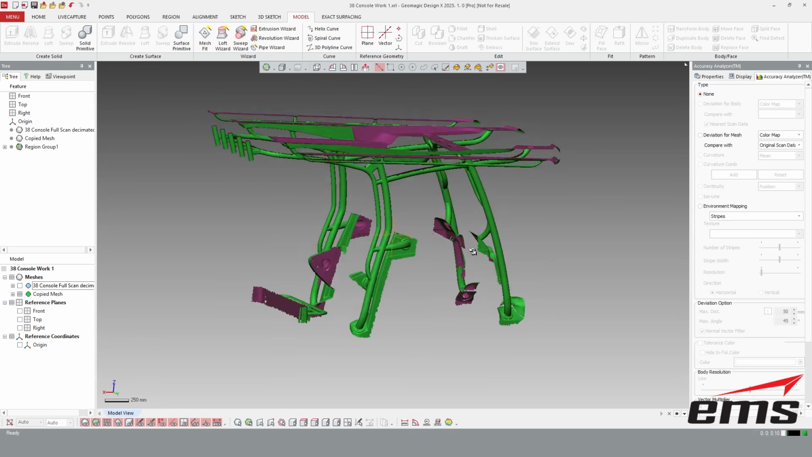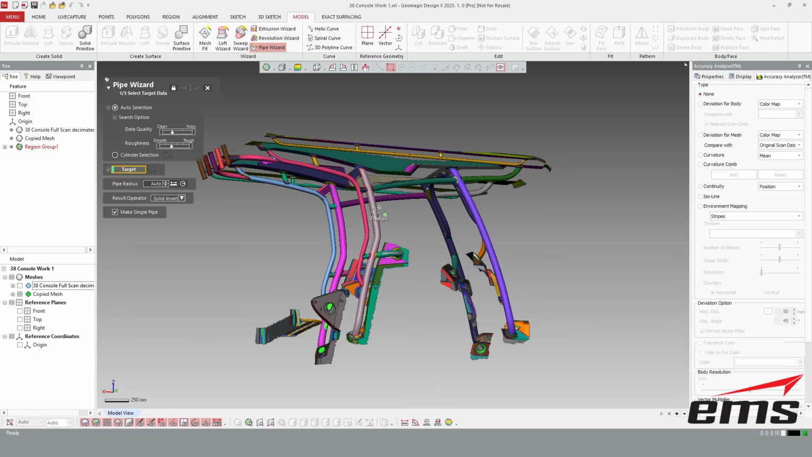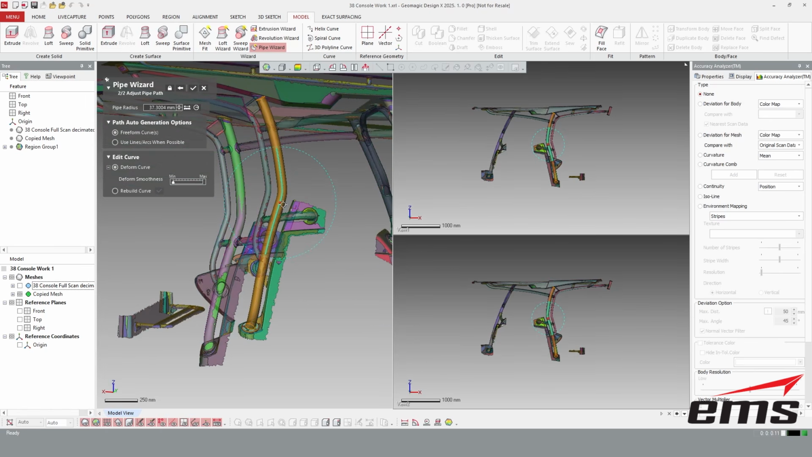So let's run through one of these. Let's start with one of our main tubes, and we'll take this one here, and we're going to run pipe wizard. So now you see we're picking that region group. So it automatically knows what we're looking at. The radius, I'll let it figure out automatically. We can also key it in, but I'm going to see it here in a second. The data is pretty clean. The roughness, it's pretty smooth. I want to make it a single pipe, meaning even if it's kind of broken in spots, just make it all one pipe.